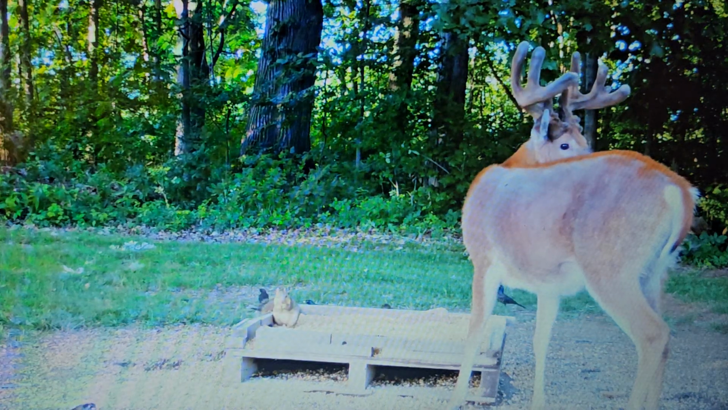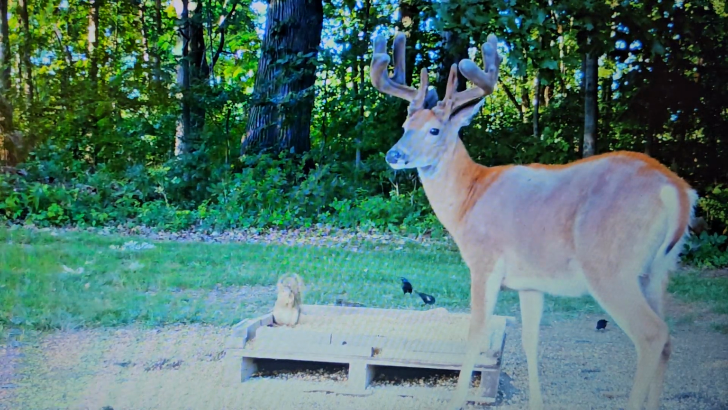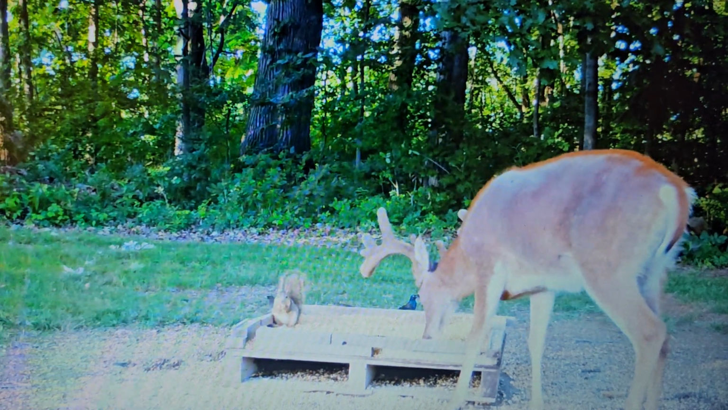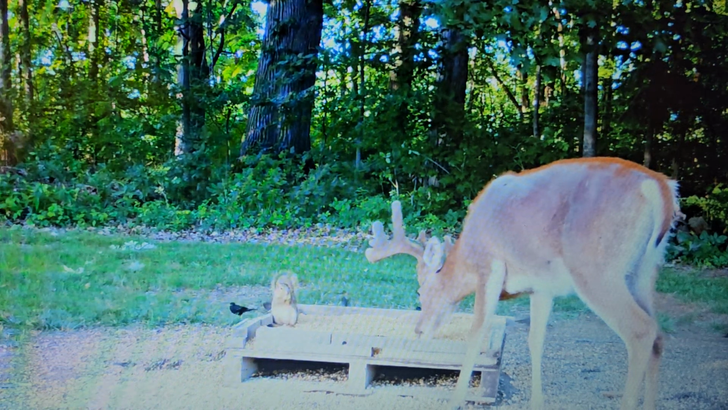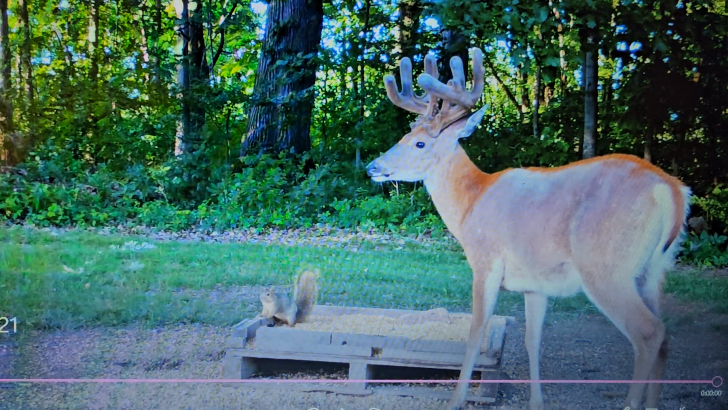I like giving them a little bit of medicine, giving them some mineral. I got Lucky Buck in there right now. I mix it in with the corn. It seems to be working. This rack's blowing up.